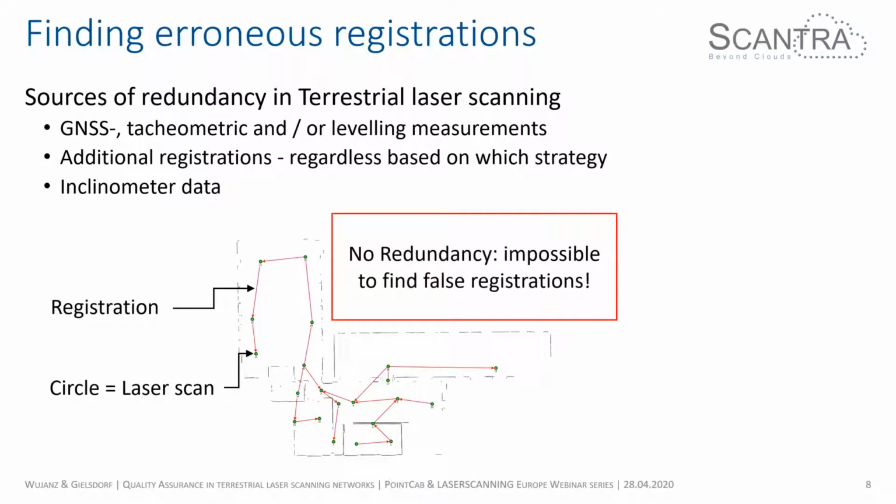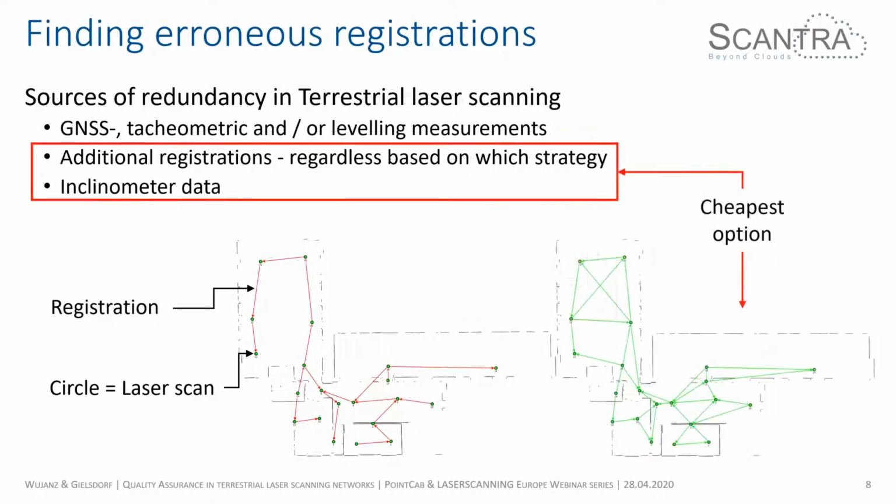First of all, it's very important to understand that if there's no redundancy, it's impossible to find false registrations. It's just like the example that I showed you of the parachute. If you just have a normal parachute without a safety parachute, and your one and only parachute fails, it's going to be ugly, and that's something you should avoid in engineering at all costs. So if we take this very small example and then introduce some redundancy, it's going to look like this.